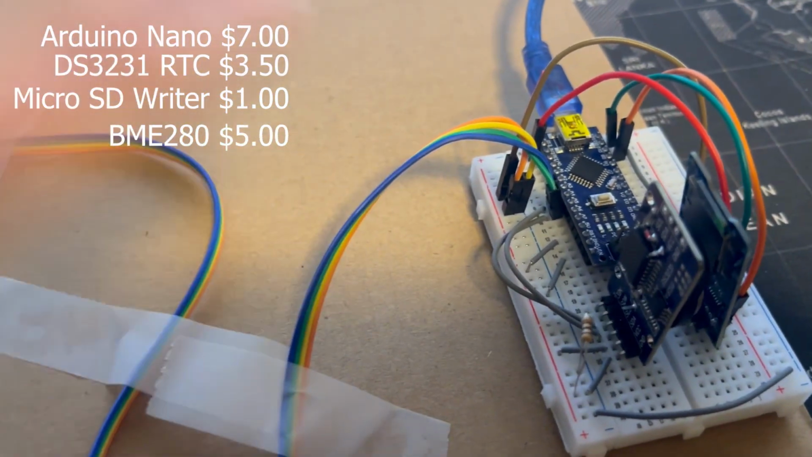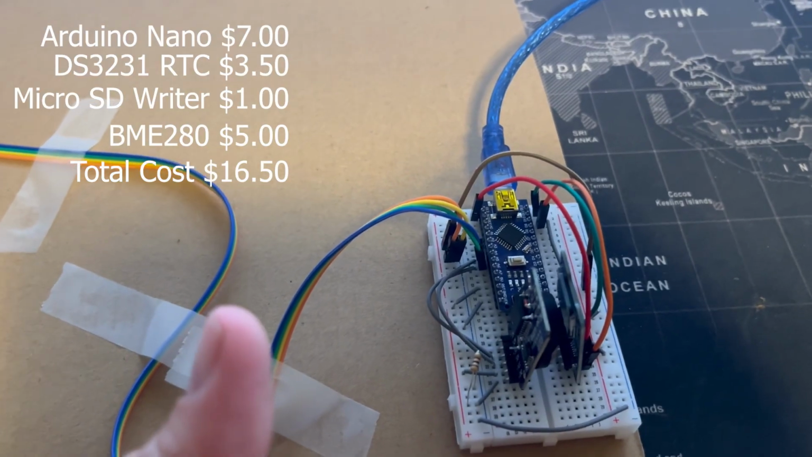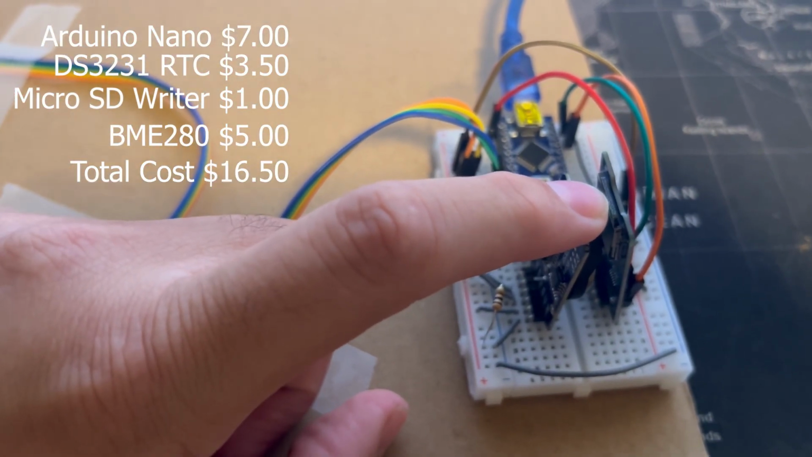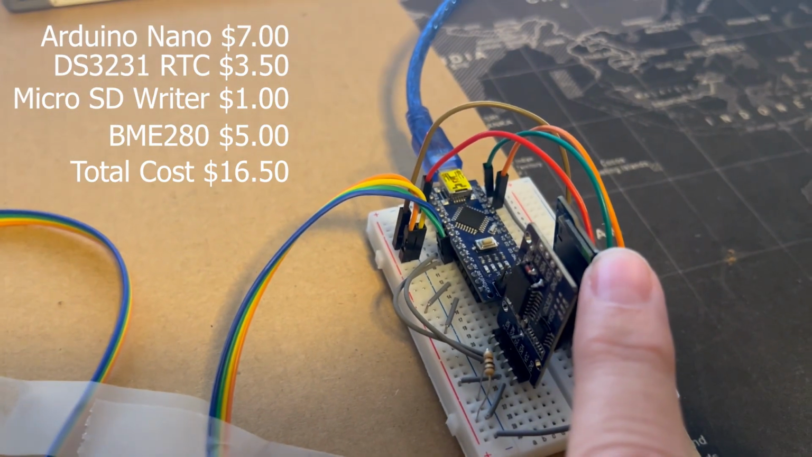We've got some wiring happening. Altogether, all of this costs about 16 bucks, and then a battery pack. So it's not expensive lab equipment. This is an experiment anyone can replicate. The RTC is tracking Arizona time, since that's where I live. This sensor takes a reading every 5 minutes and saves it to this SD card.